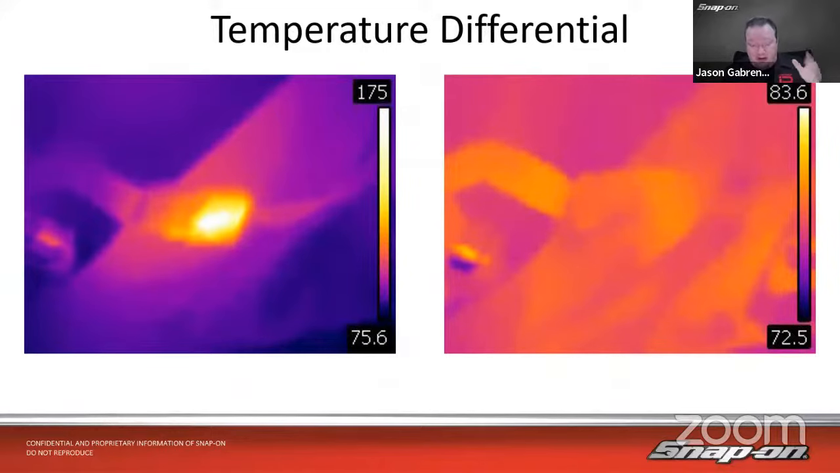Now, as far as how a thermal imager works, some people don't quite have the full grasp as to what it actually does. So what it does is it works on a temperature differential. It's not displaying necessarily hot versus cold. It's displaying the difference in temperature between two things. So if we look at these two scales, they are wildly different.